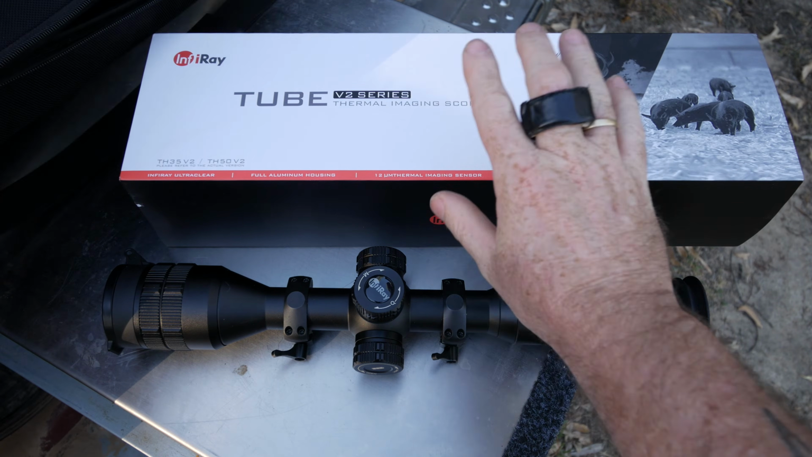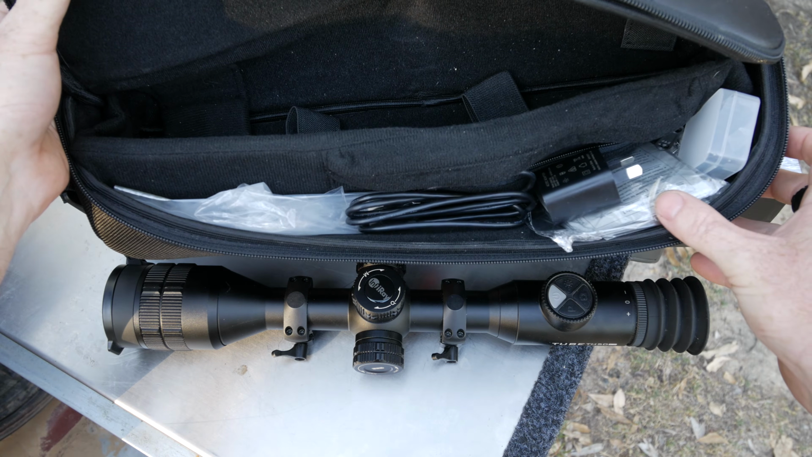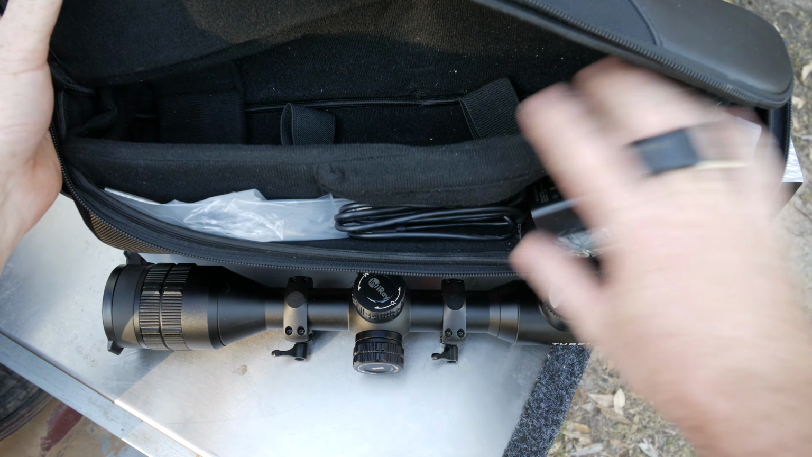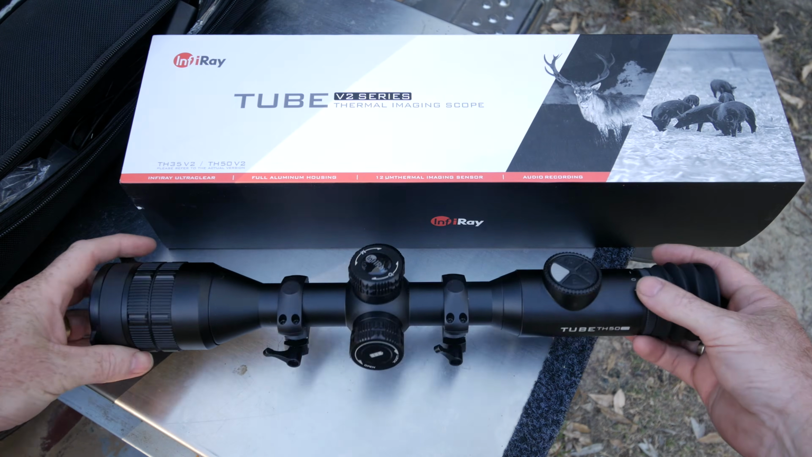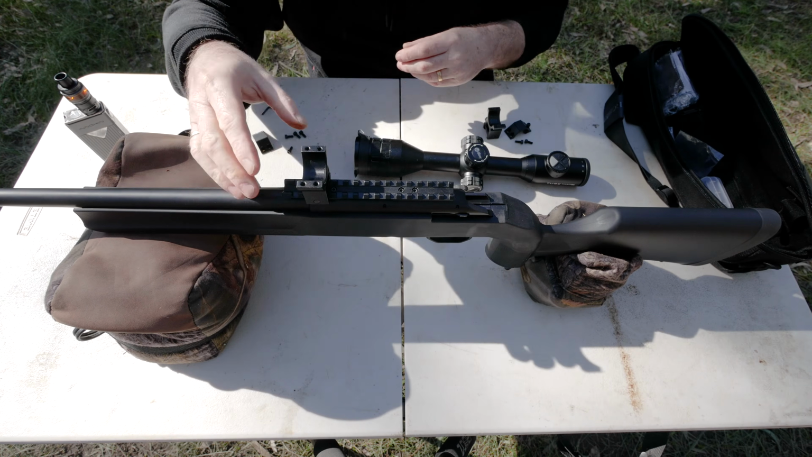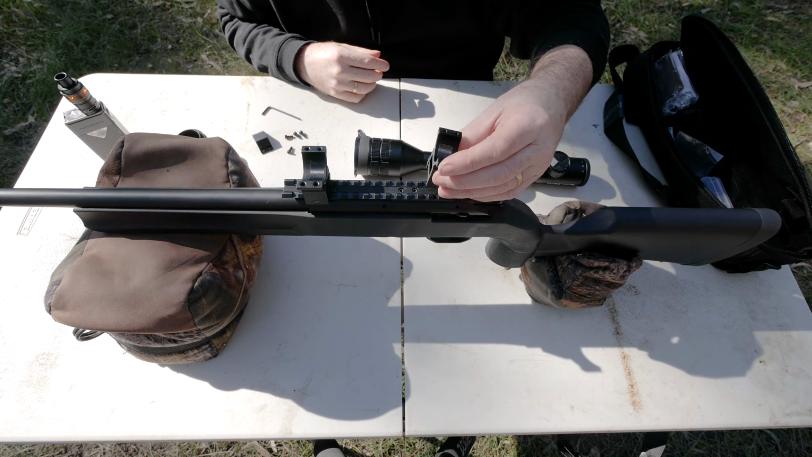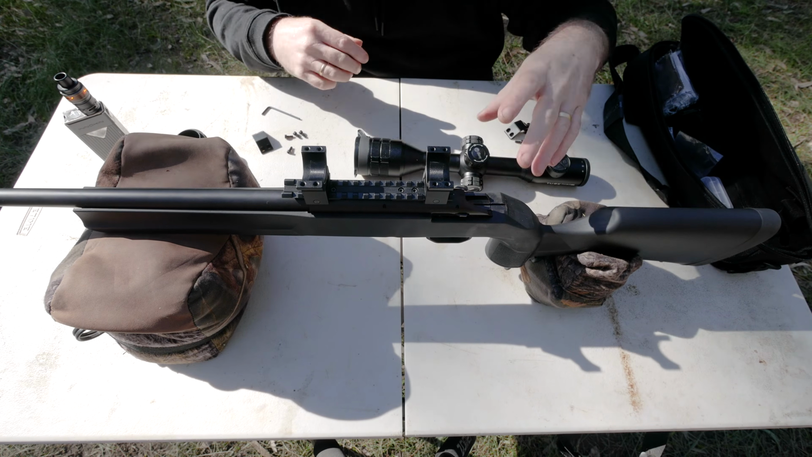Alright, when you get this guy, it obviously comes in this box, and it comes with this neat little pouch. I still use this, it's what it lives in. It did come with a set of standard 35mm rings. I've put some quick release style ones on now because I use this on a few different firearms, so these aren't the factory rings you get. The factory rings are just fine, these just allow me to swap it quicker to different firearms.